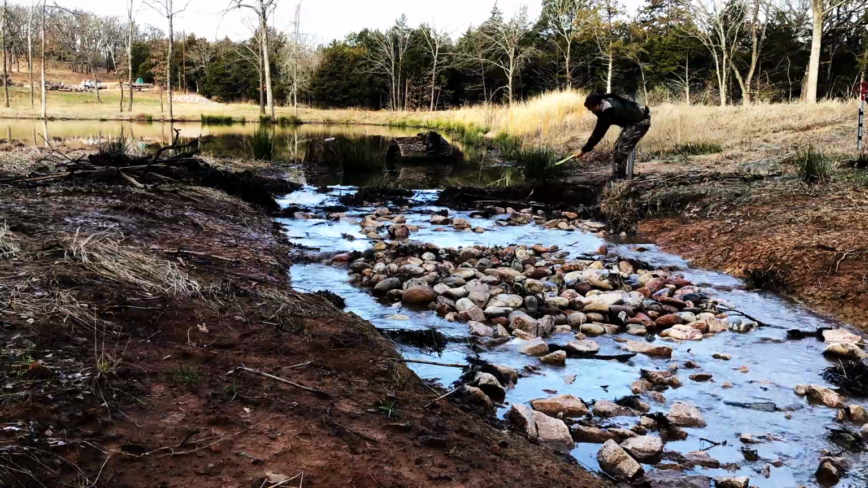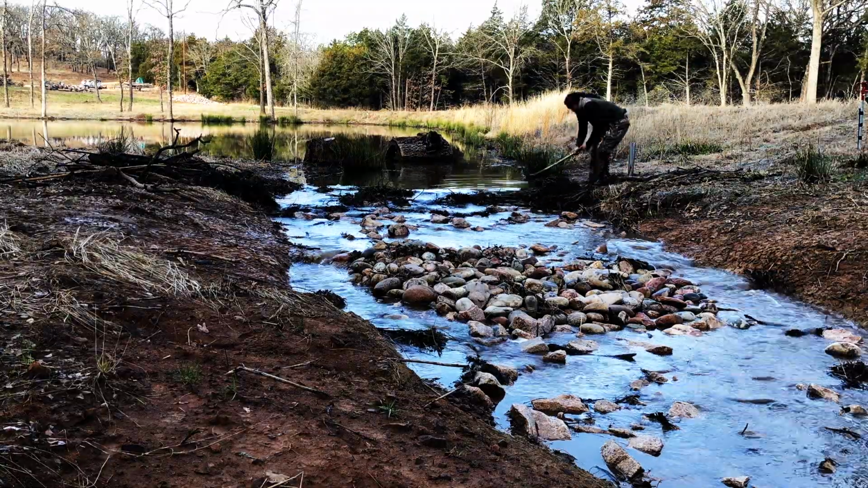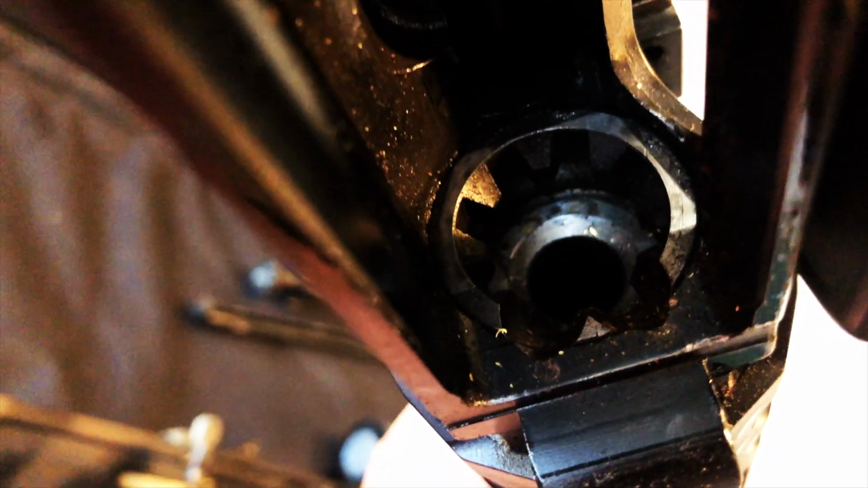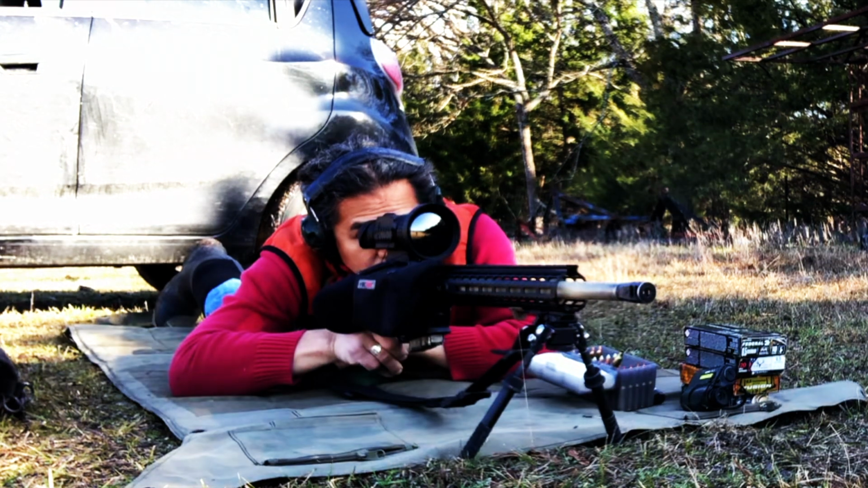I finished tearing down the beaver dam. There's something very therapeutic about this process. I looked for the hog. I found the trail that he ran, but found no blood. After watching the video zoomed in, I could tell it was a paunch shot. Time to completely break down this rifle, give it a good cleaning, and head back to the rifle range.